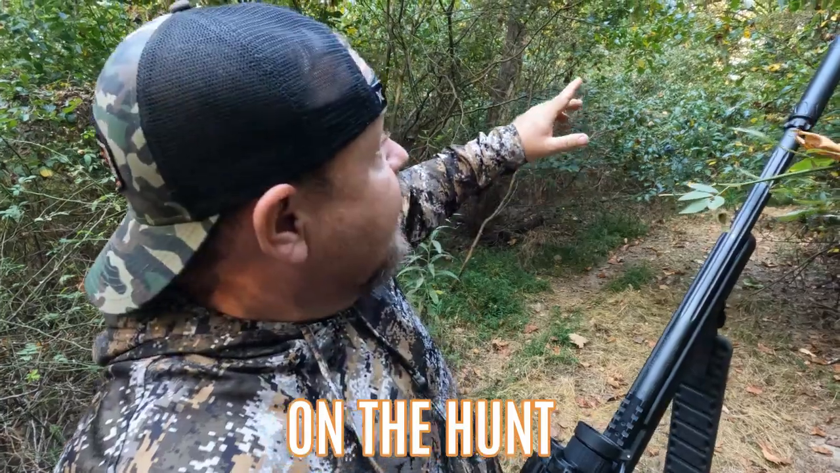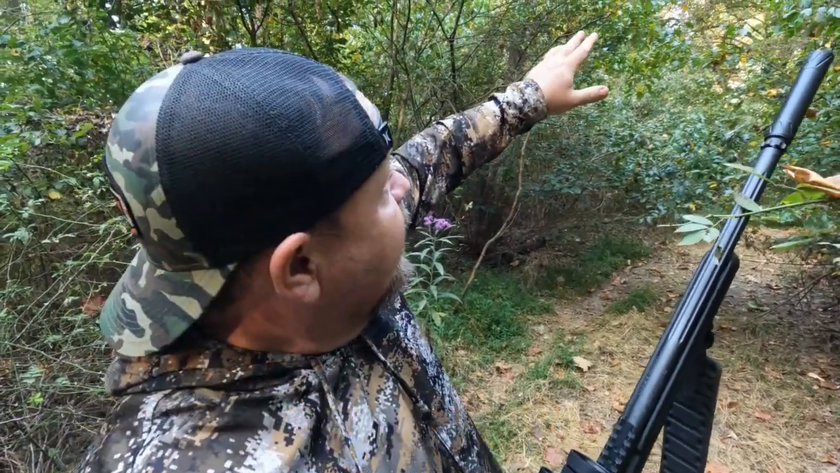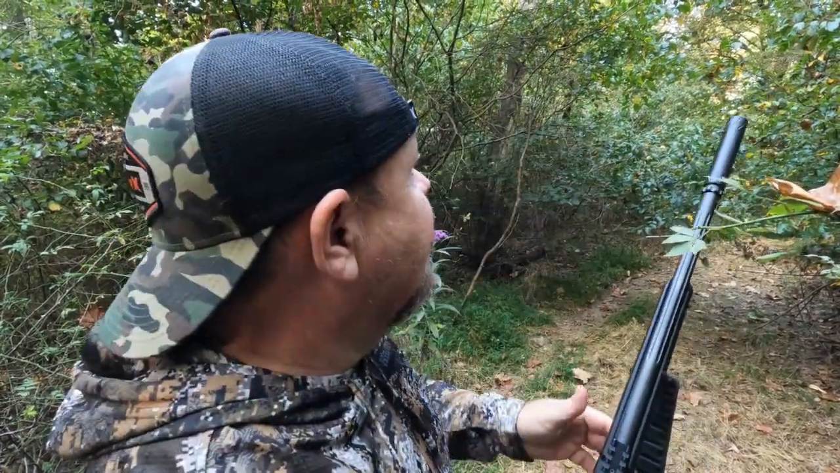Shake and Make just spotted one right up here on this big, what is that, hickory tree? Yeah. Coming down this hickory tree. You're going to sneak up here and try to get a shot.